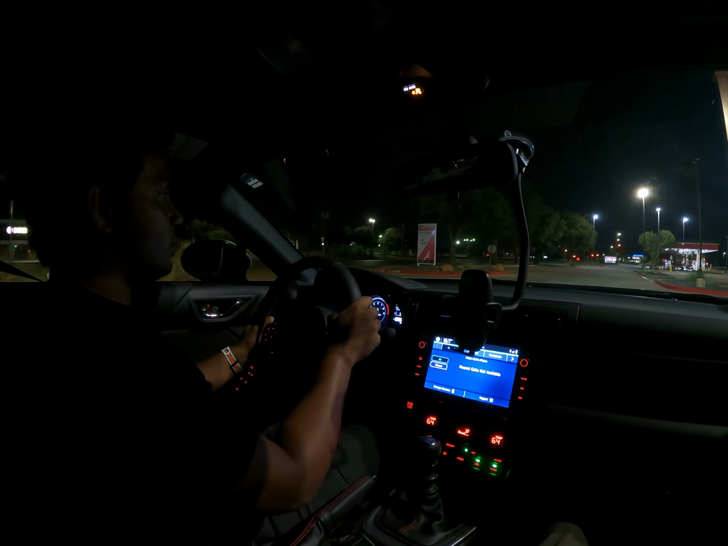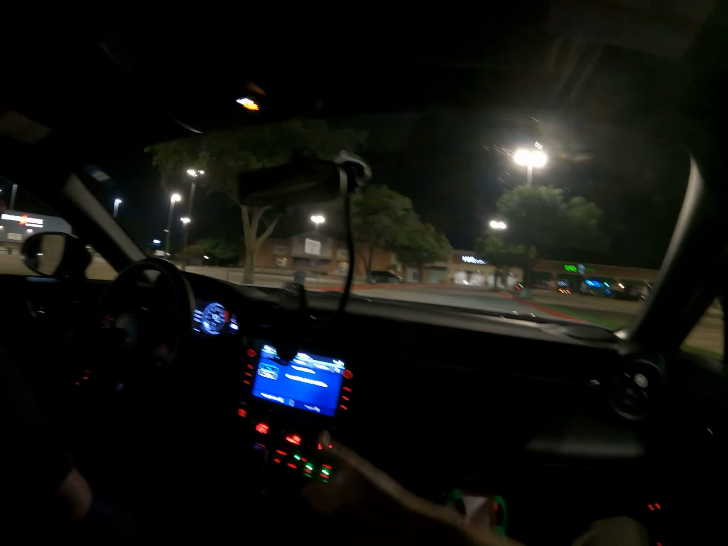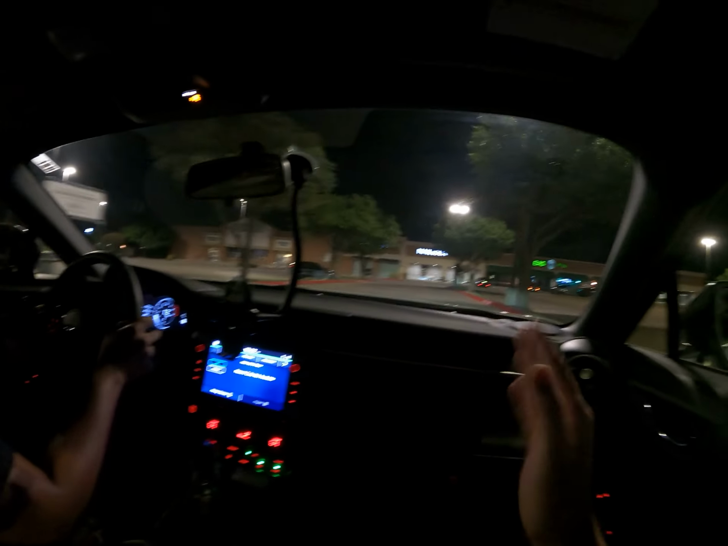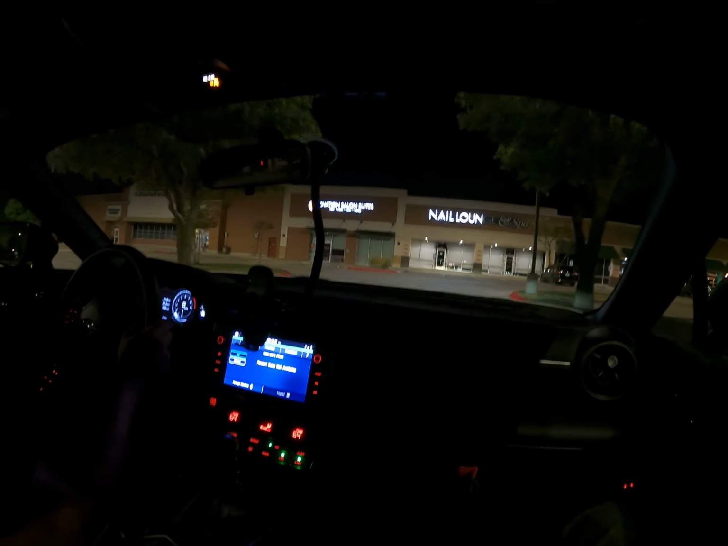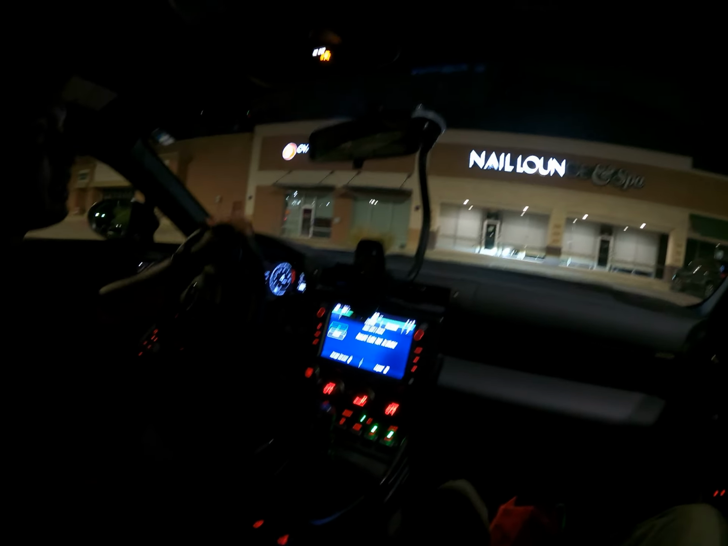How much does this car weigh? Do you know? 2,800 pounds. Wow. Damn, modern cars are heavy as shit. Right. But that's why you're feeling it, right? How it's able to turn that sharp. I love this car. Again, if this car didn't have the oil starvation issue, I would have kept it.